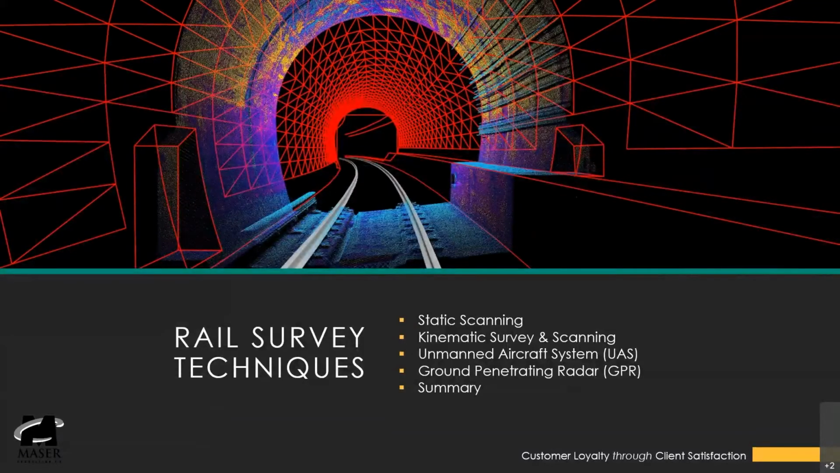Rail survey techniques. Today I'm going to talk about different rail surveying techniques, including static scanning, kinematic survey and scanning, unmanned aircraft system, ground penetrating radar, and then we're going to summarize at the end.